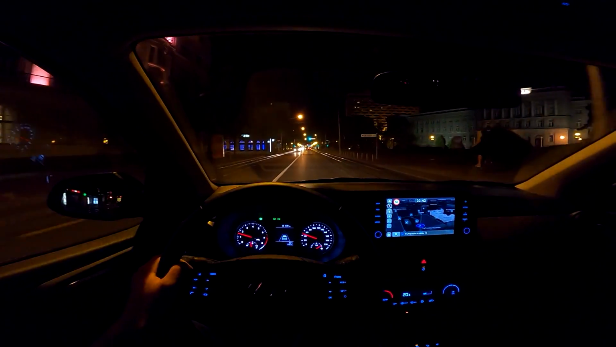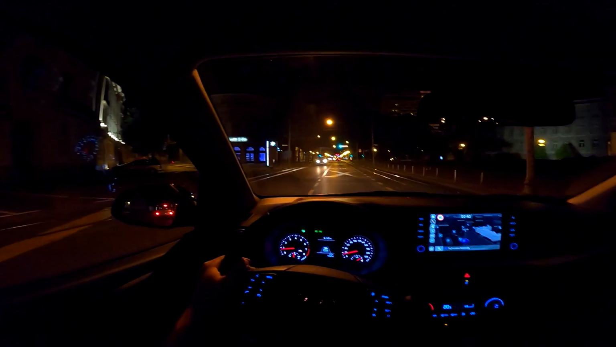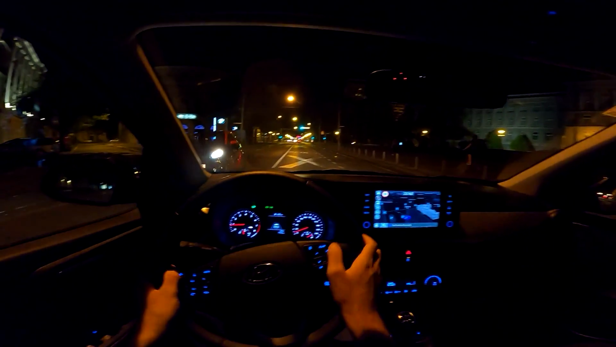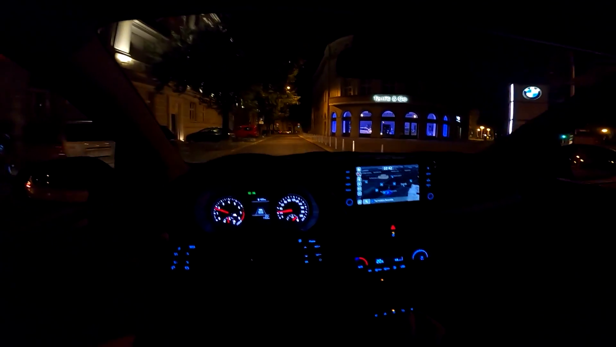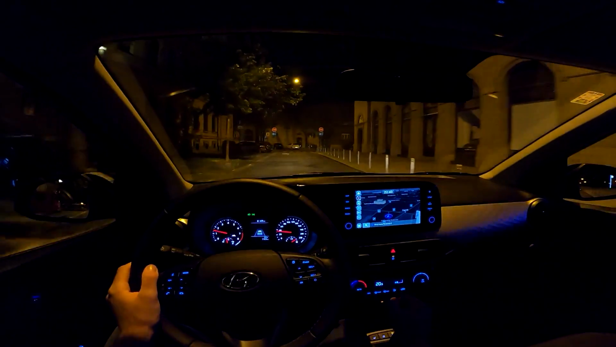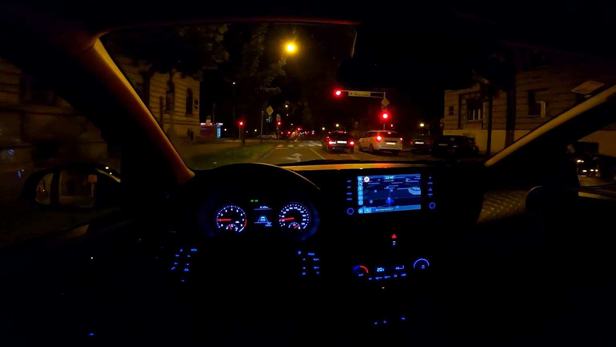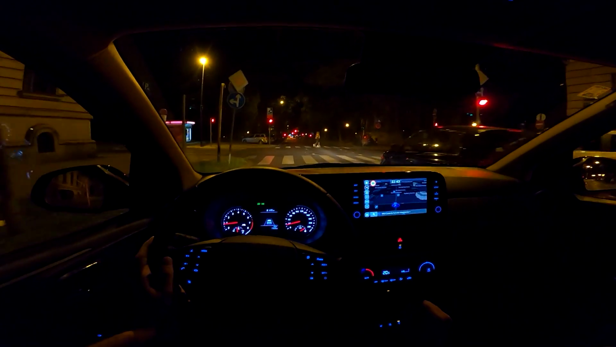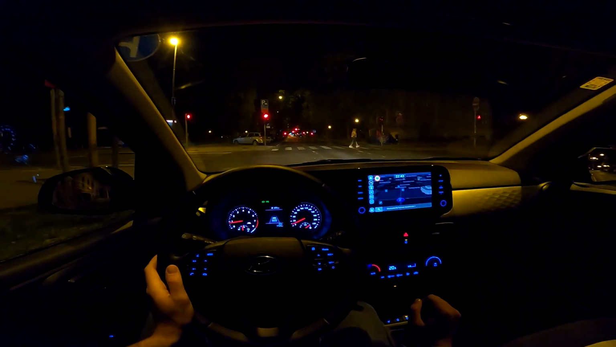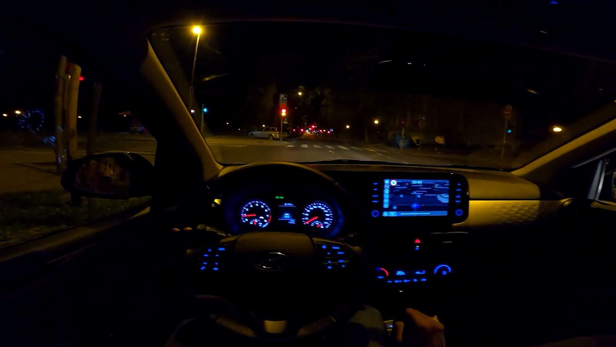And this engine, I think it's the right choice for this car, because I think 100 horsepower is maybe too much for this car. I don't think you need it. And then the entry level, maybe you will want it to be faster, so I think this is the ideal spec for this car. So now the engine is still on, but it's still very quiet, as you can see.